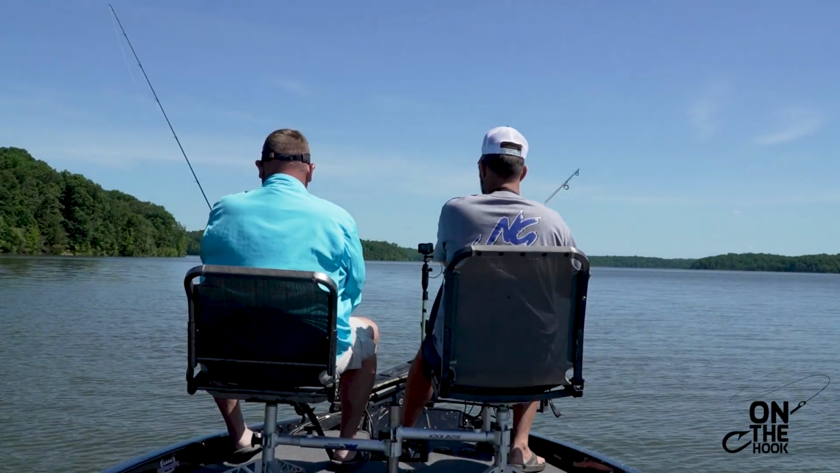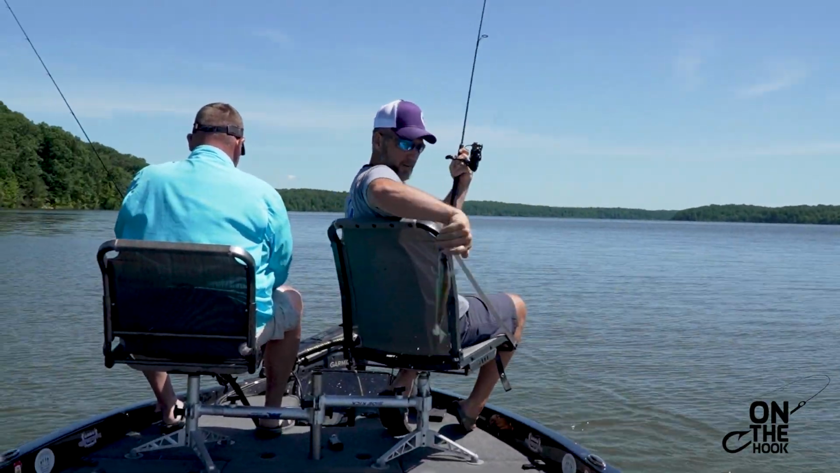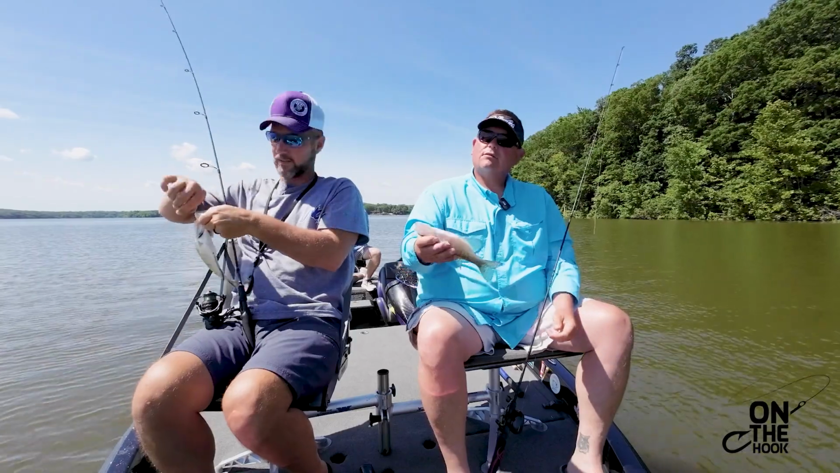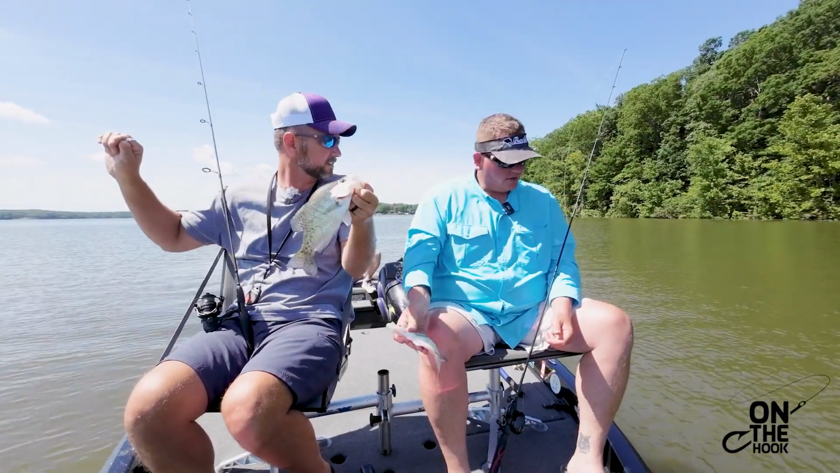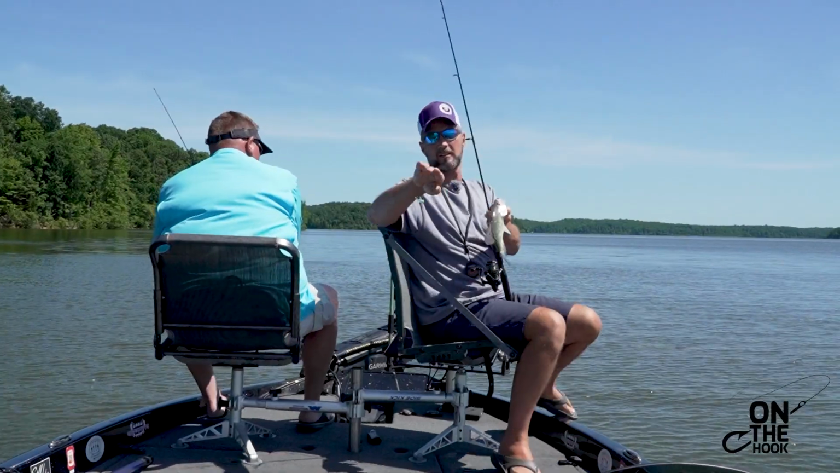There's a nice double. Mine's a good fish. There we go. That's what we come looking for. They're skinny, but that's just the spawn. That's just this time of the year. They're skinny after the spawn.